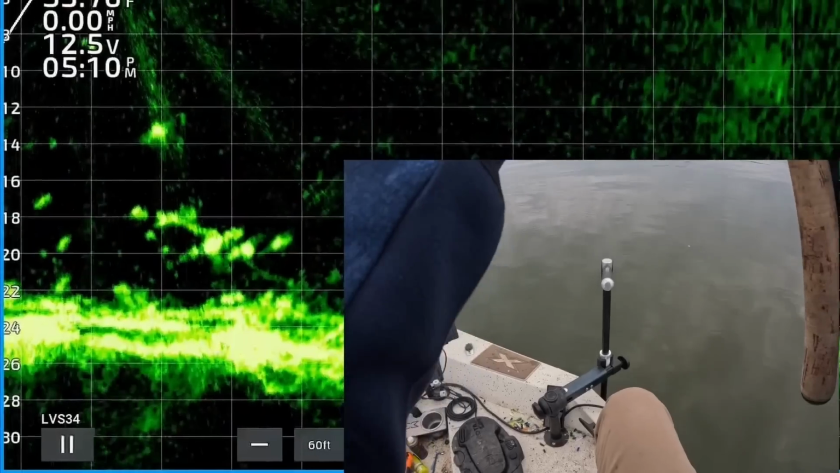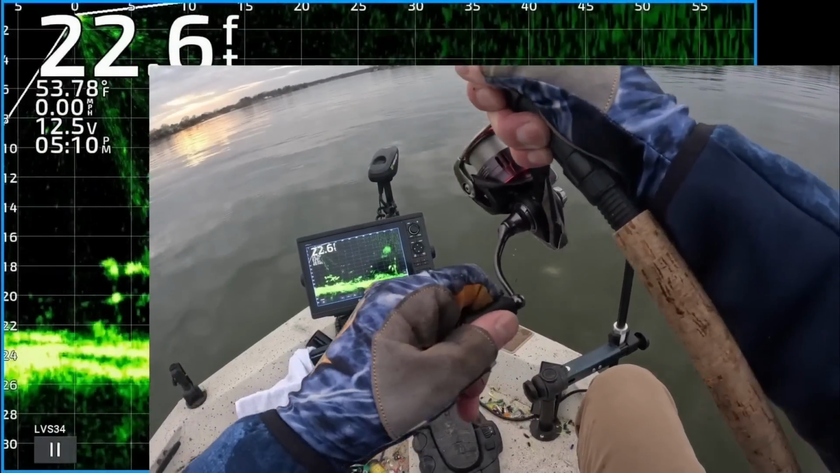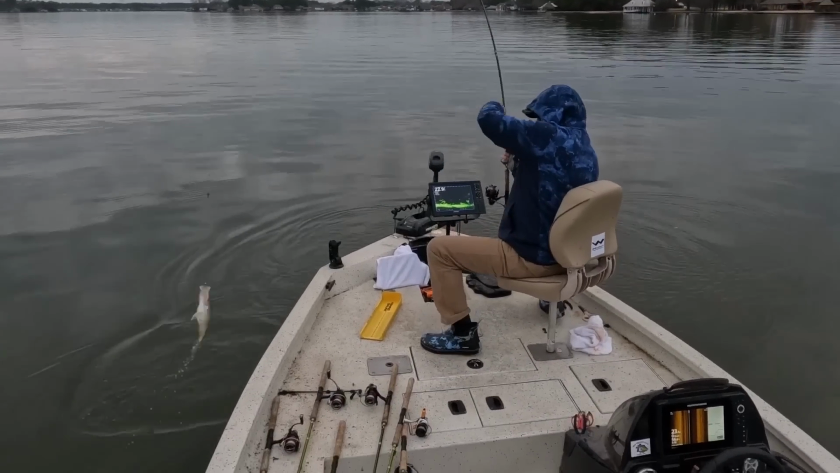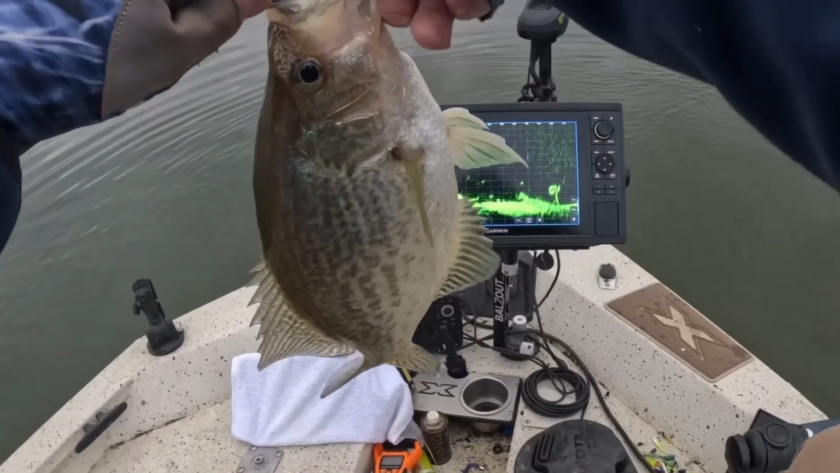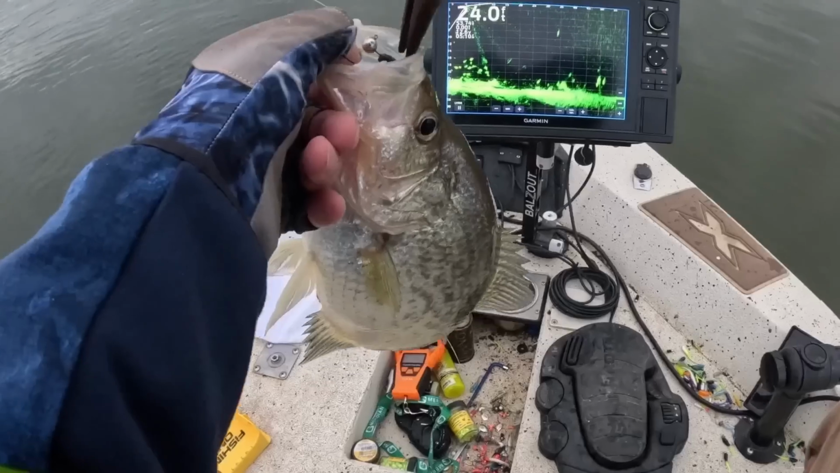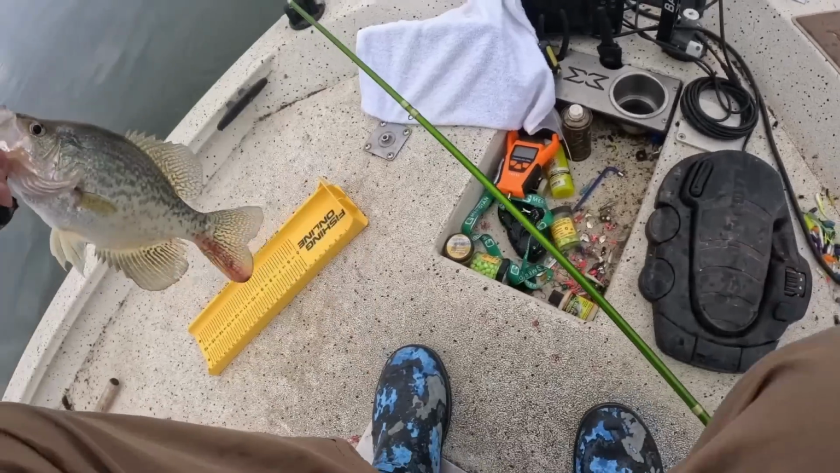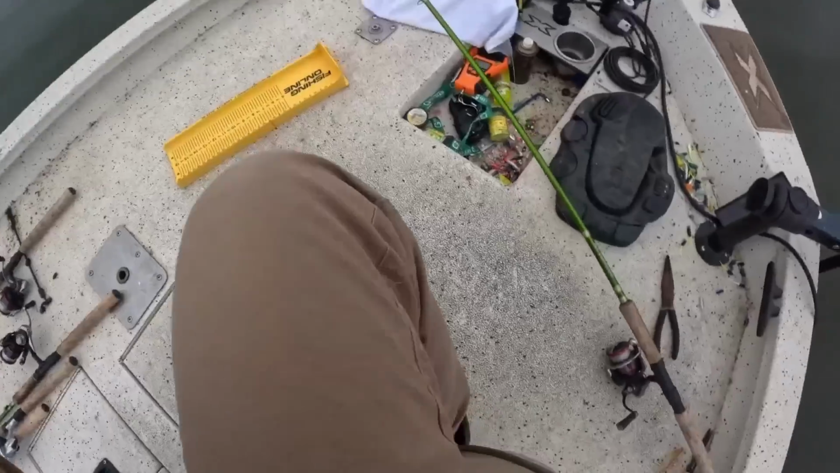There's one. That's a crappie. That's a good one, man. See that? Gosh. Get up here, buddy. It's a toad crappie. Good Lord. I said this blade needs to be close to 14. I'm putting him in there.